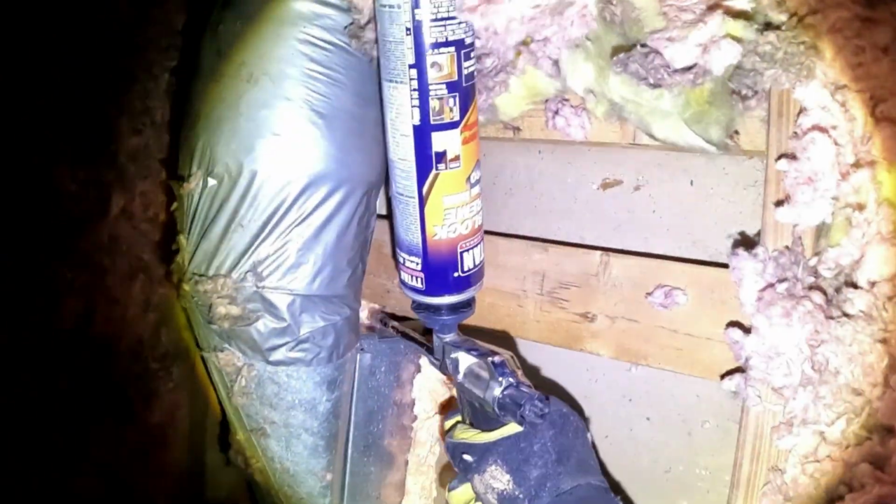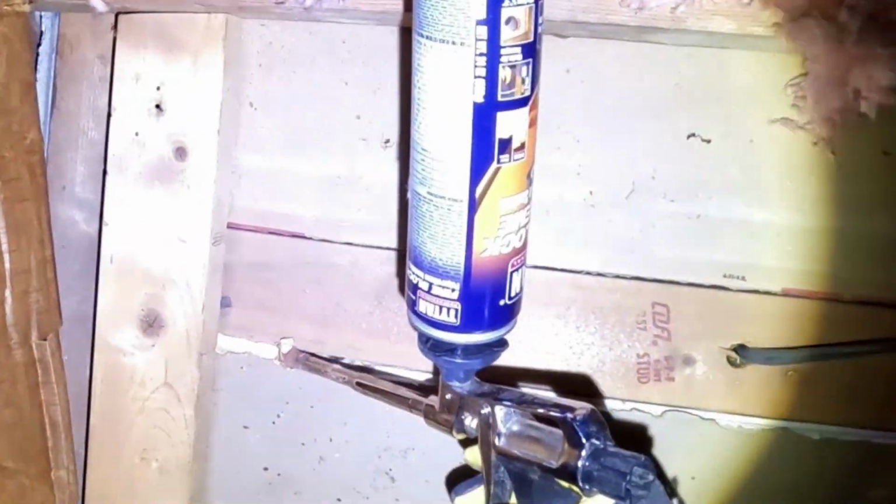Using foam to seal all the gaps and cracks at the attic floor will help to literally disconnect the living space from the attic, which is going to create a more comfortable indoor living environment. The great thing is, it's really not that hard to do.